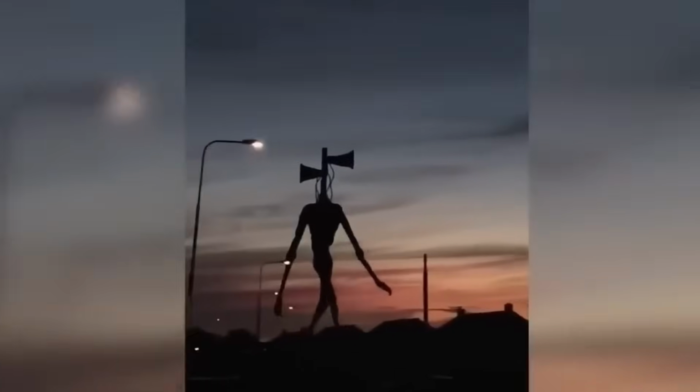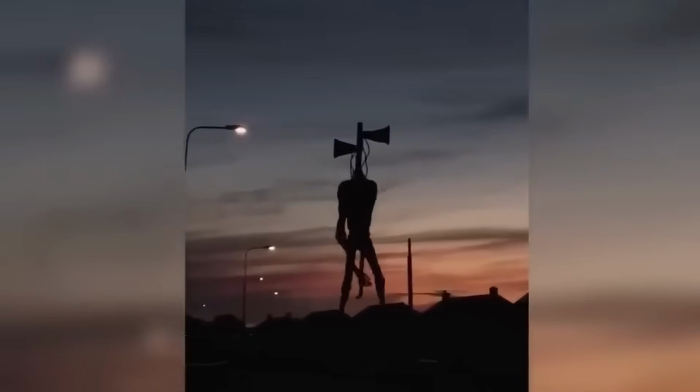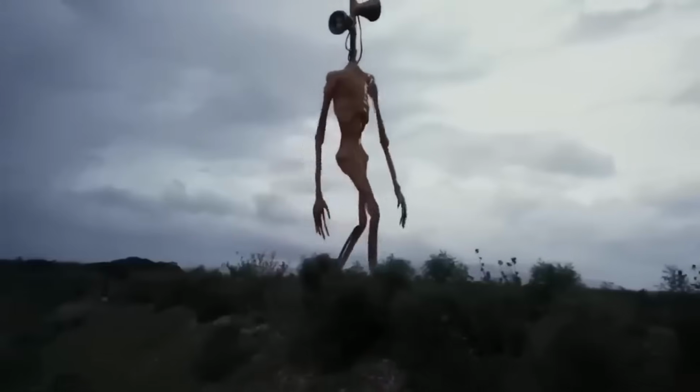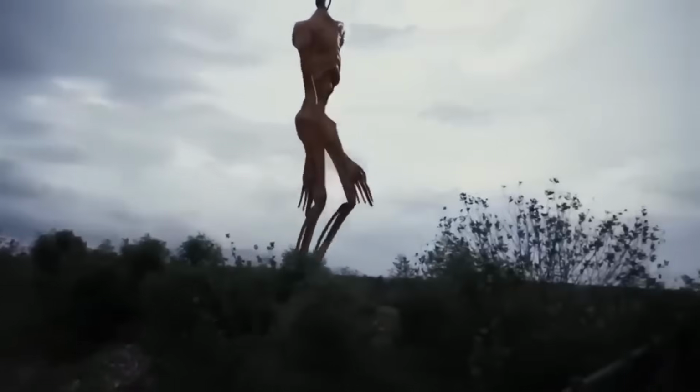However, at first it was just some scary noises, and it took a few seconds before the monster came into sight. What do you guys think? Is it fake? Or do siren heads really exist in real life?